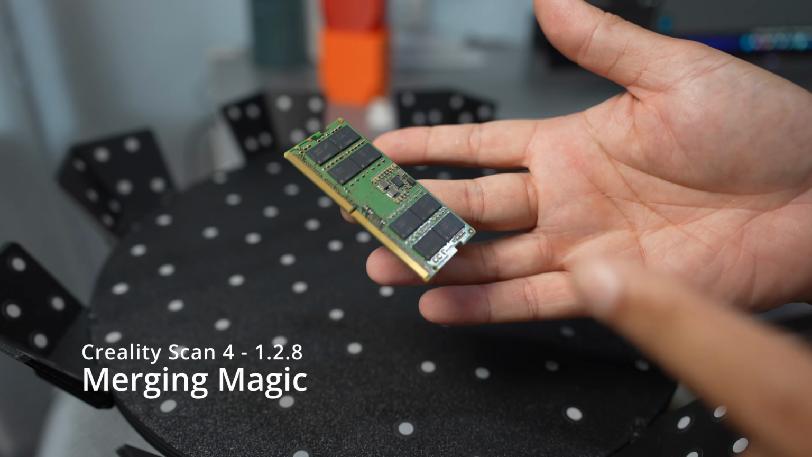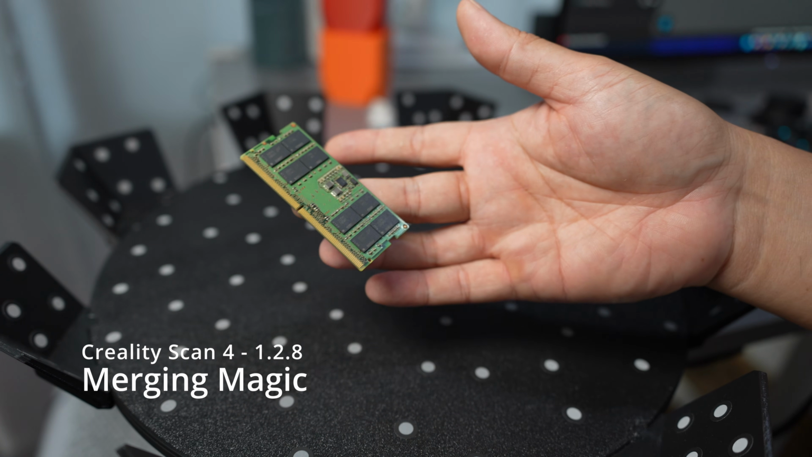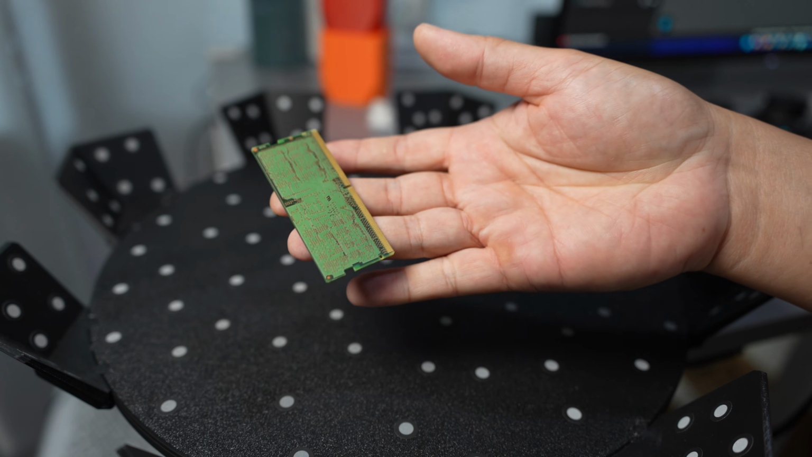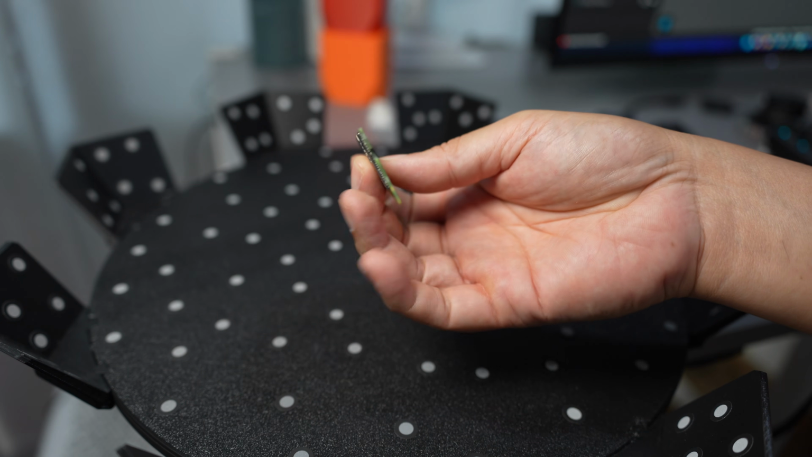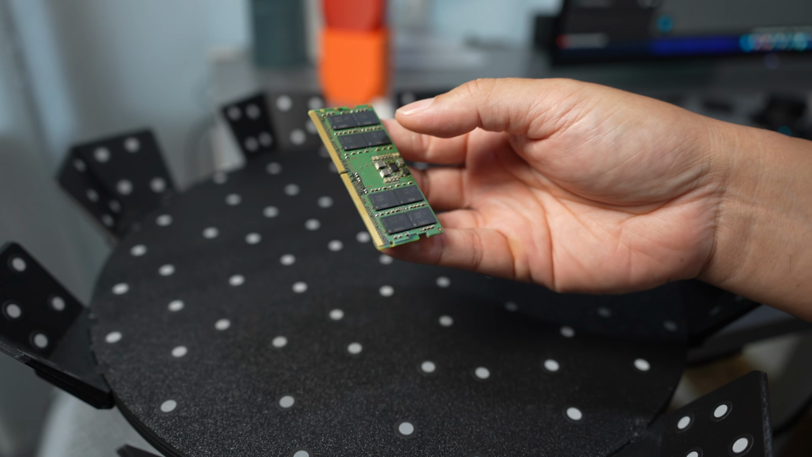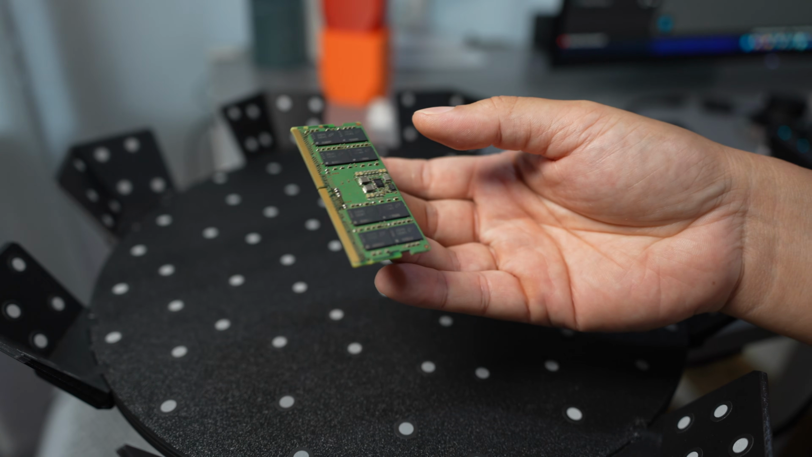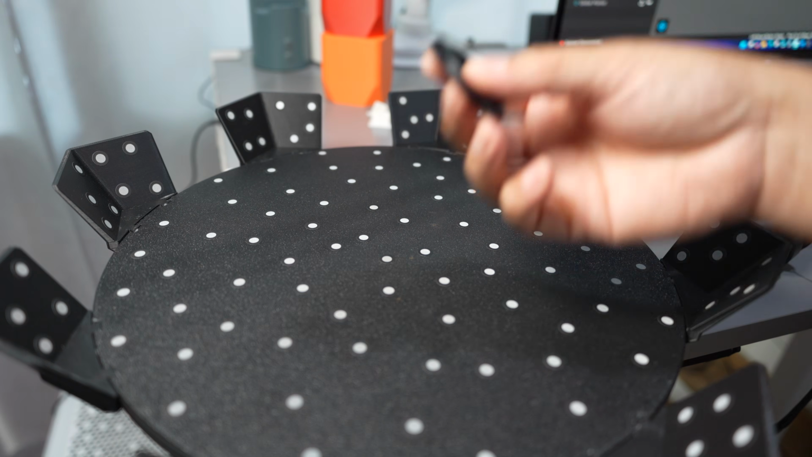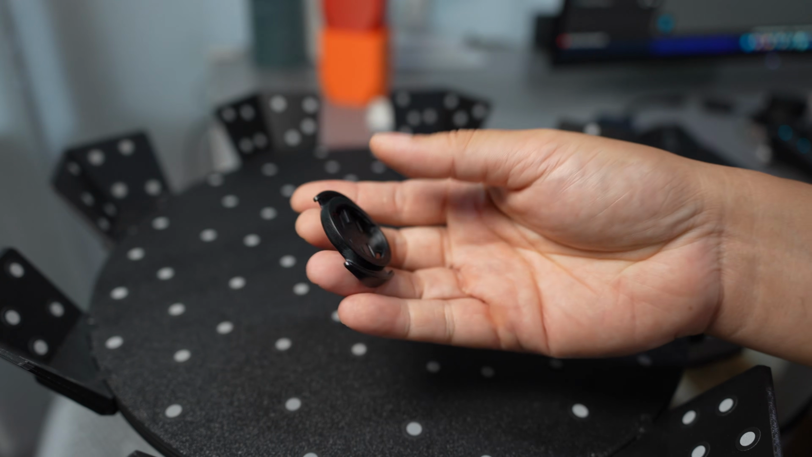So in this video, I will make a demonstration making the 3D scan with the adapter and merge a thin object. This one is really thin and it has no feature, flat chips on the PCB. I have tried to scan this lamp module since last year, but I couldn't merge it. And the second object, plastic part, a black color.